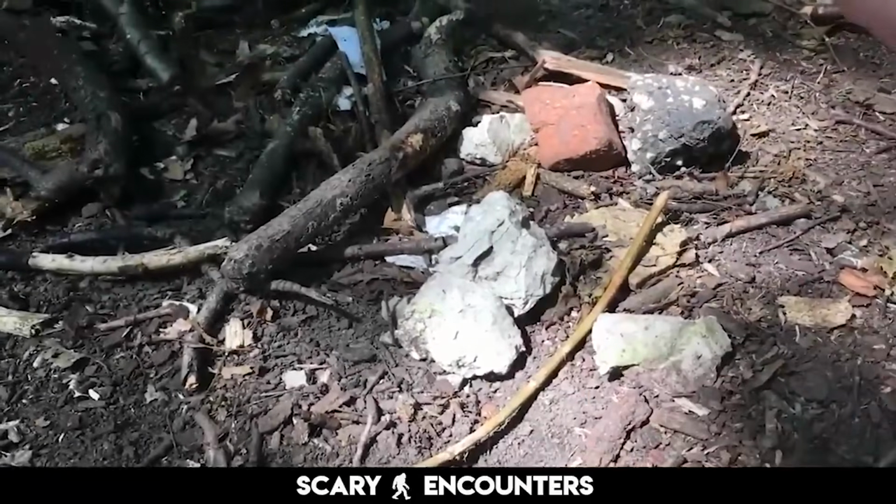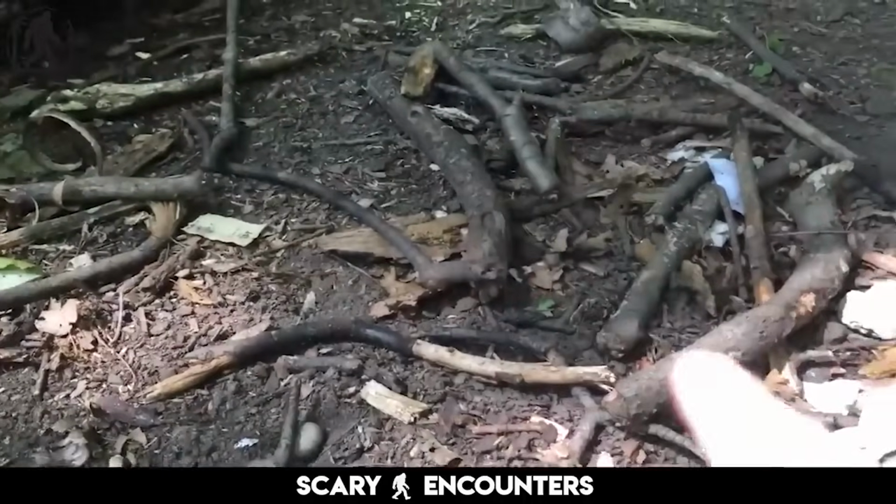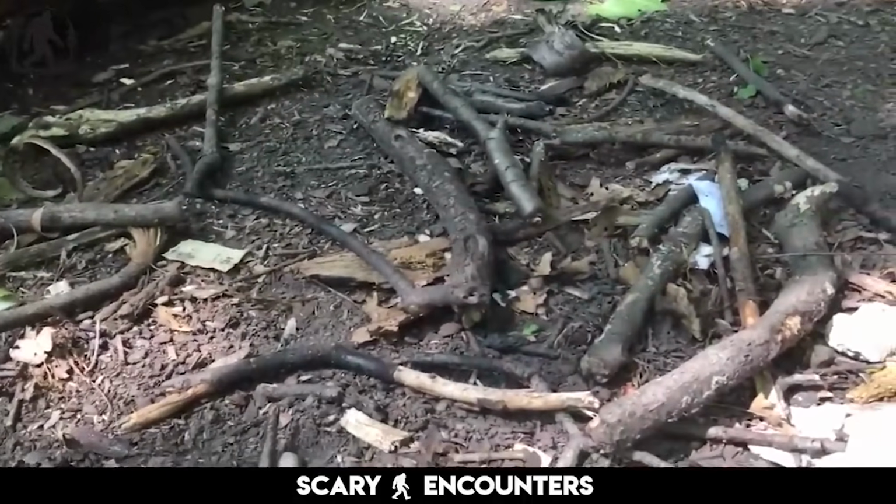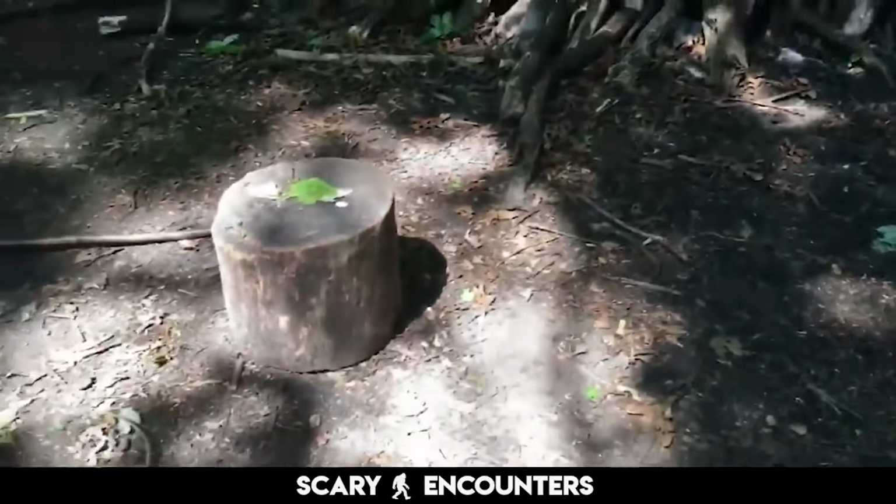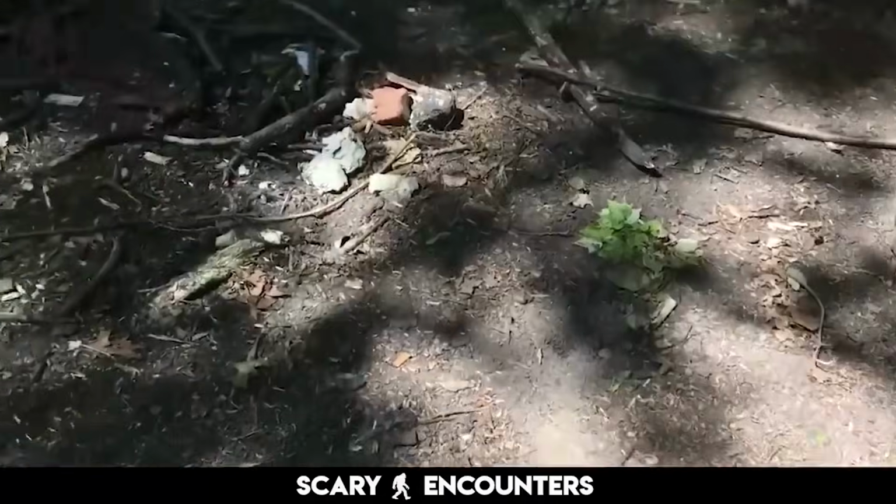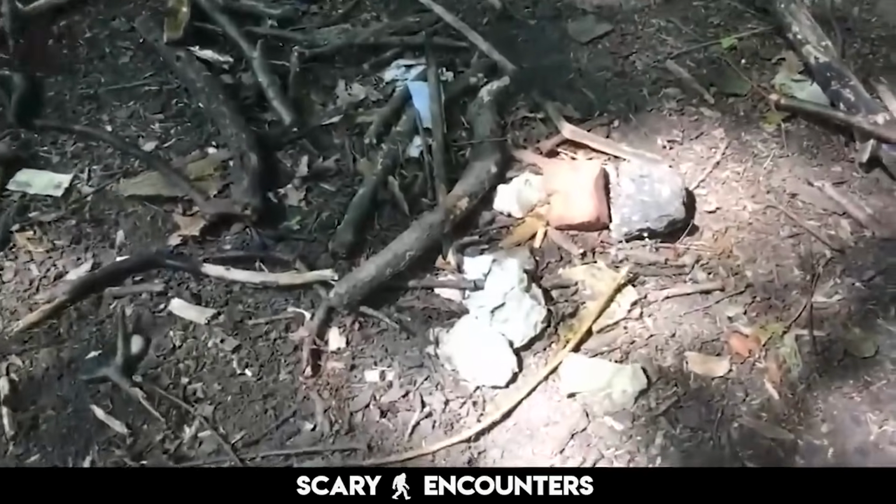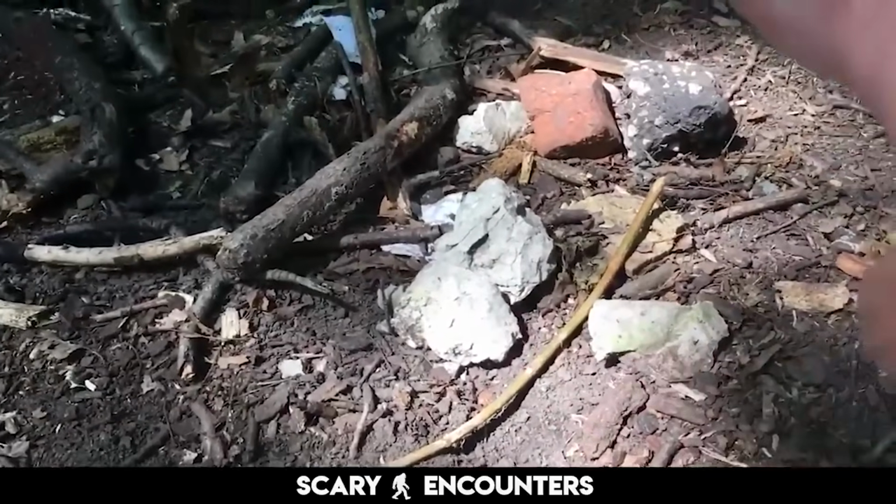Arranged in a near-perfect circle, stones, old asphalt, and bits of wood form the illusion of a human-made campsite. But the details tell a different story. A sitting log is positioned as if waiting for someone, and a small piece of paper is placed at the center, as though prepared to be burned. But there are no signs of ash, no scorch marks, nothing that suggests a real fire was ever started.